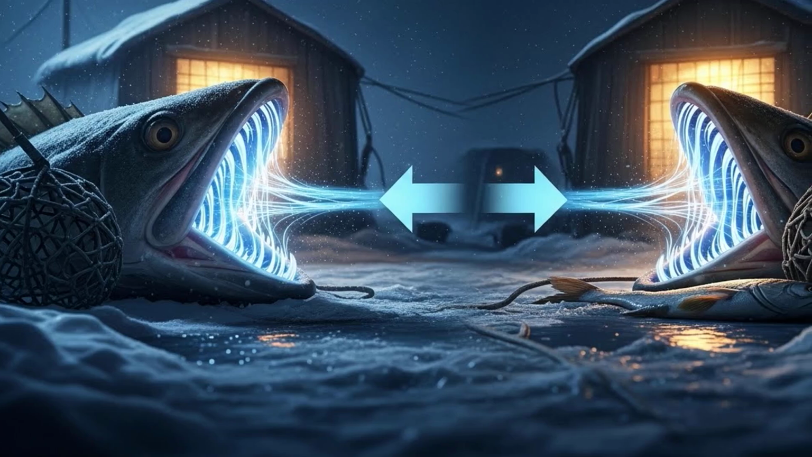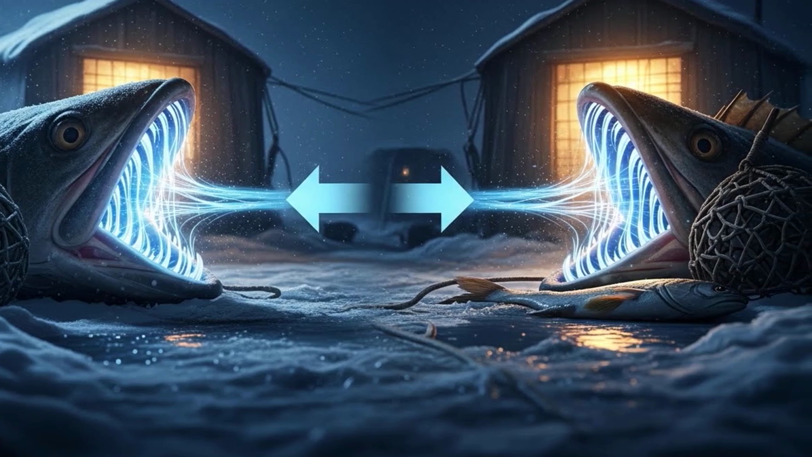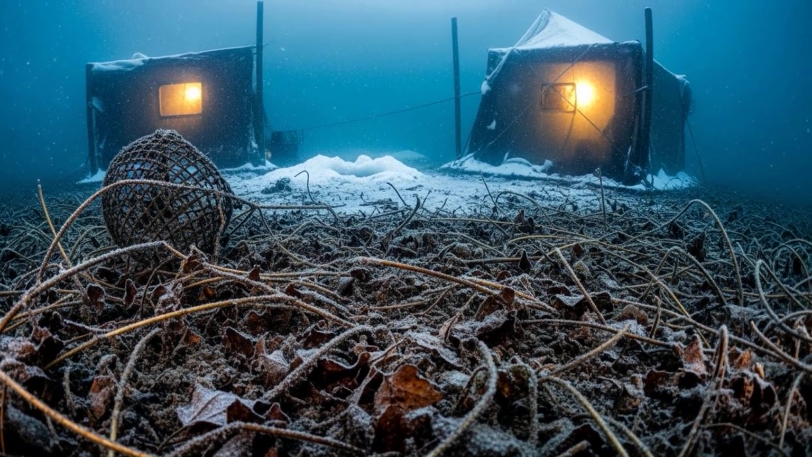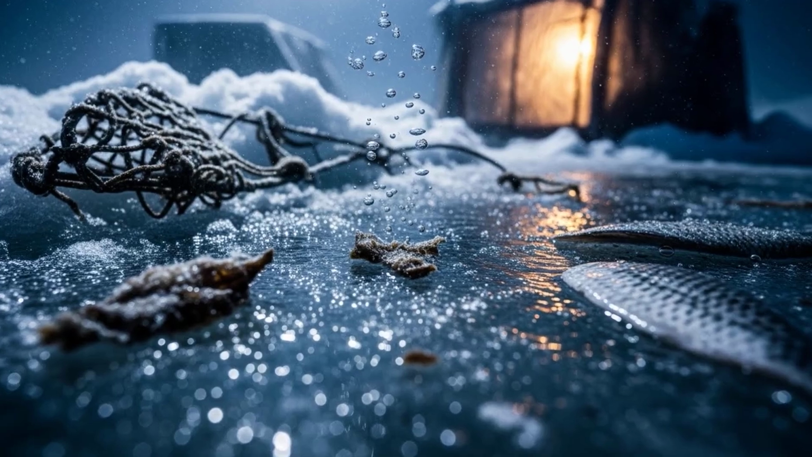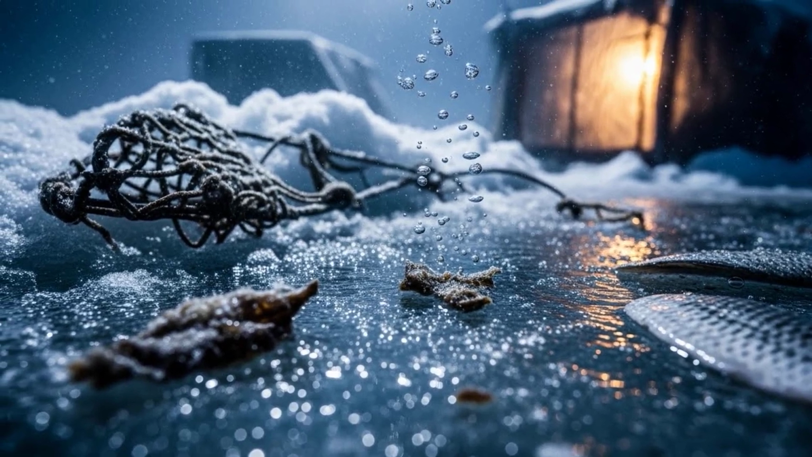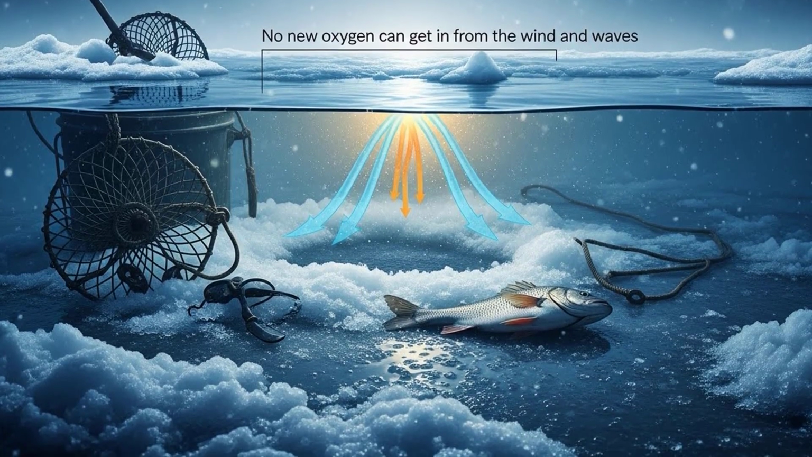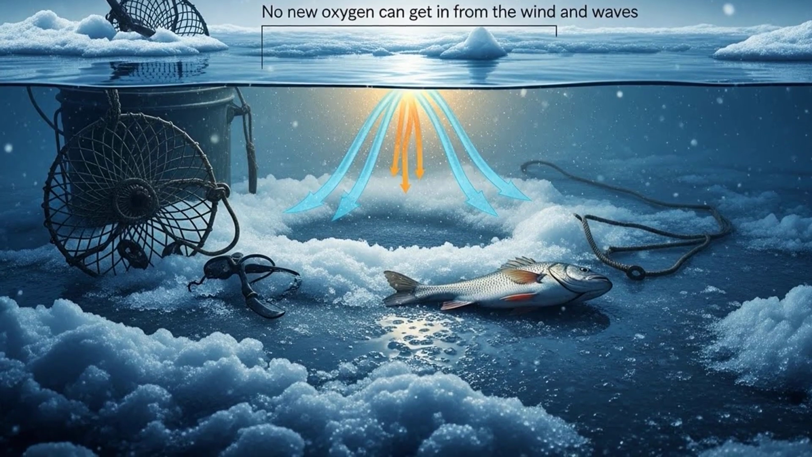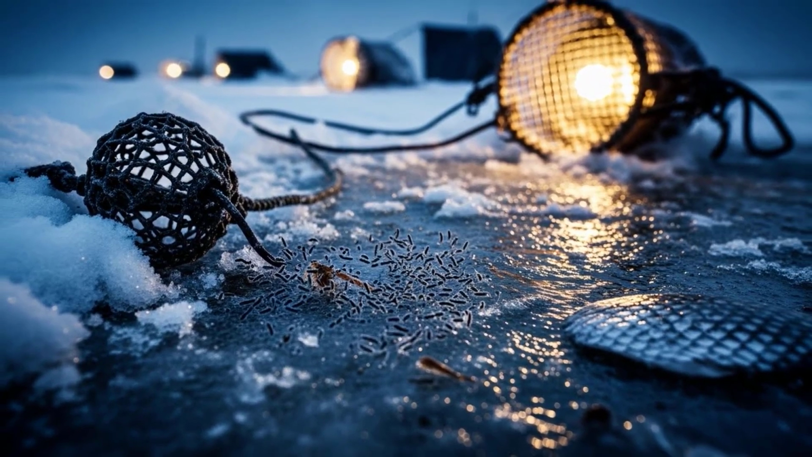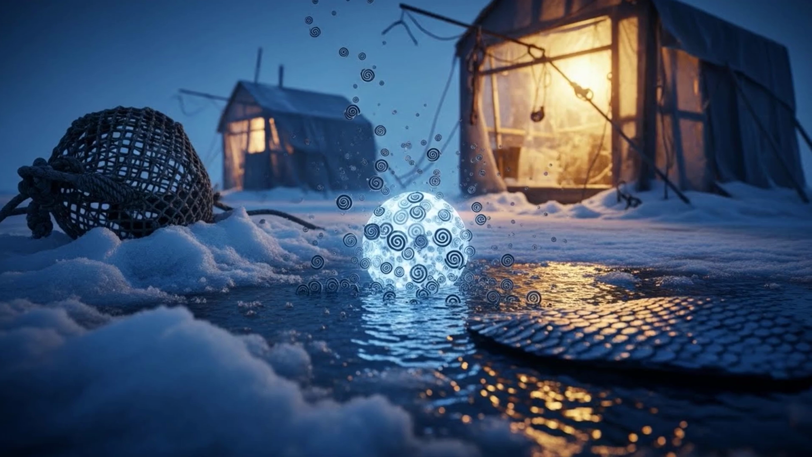To understand that, we need to talk about the one thing all fish need to survive, even more than food: oxygen. Let's think about what a lakebed is like, especially in a productive body of water. It's covered in a layer of dead and decaying weeds, leaves, and other organic matter from the previous summer and fall. As soon as the lake freezes over, it's sealed off from the atmosphere. No new oxygen can get in from the wind and waves. That decomposition process on the bottom, however, doesn't stop. It's carried out by bacteria, and those bacteria consume enormous amounts of dissolved oxygen.